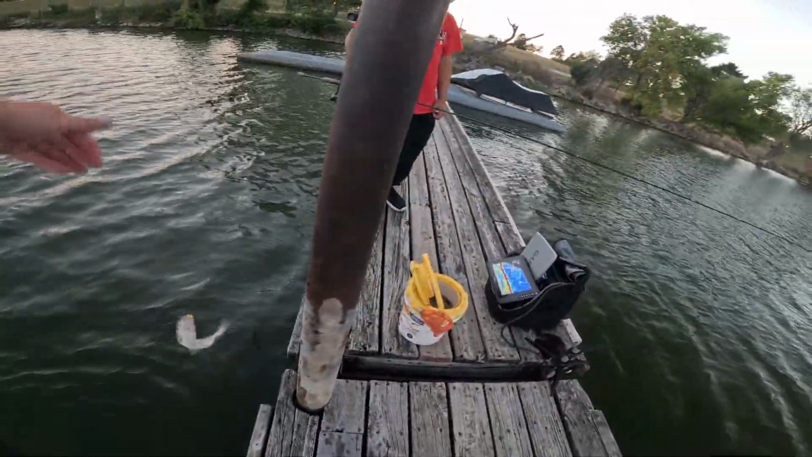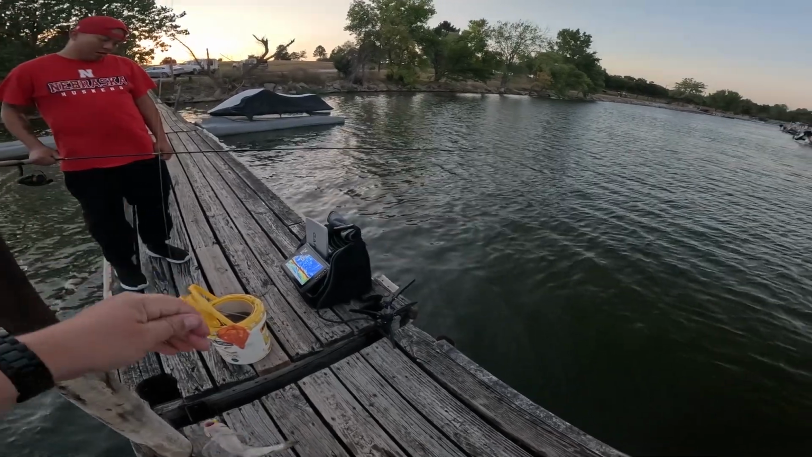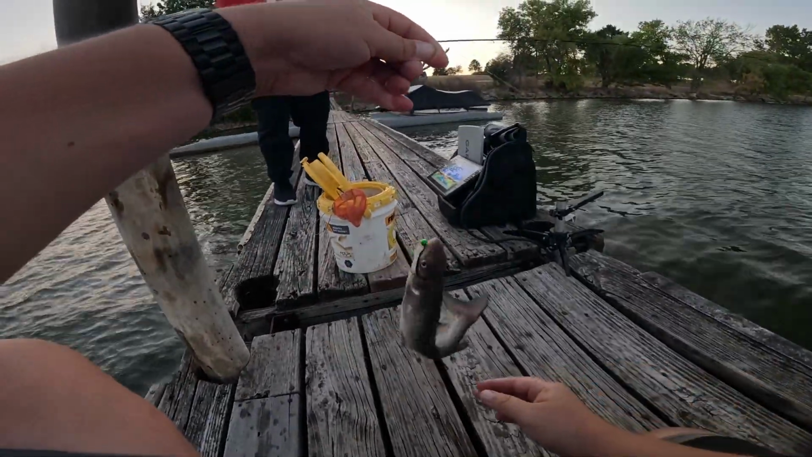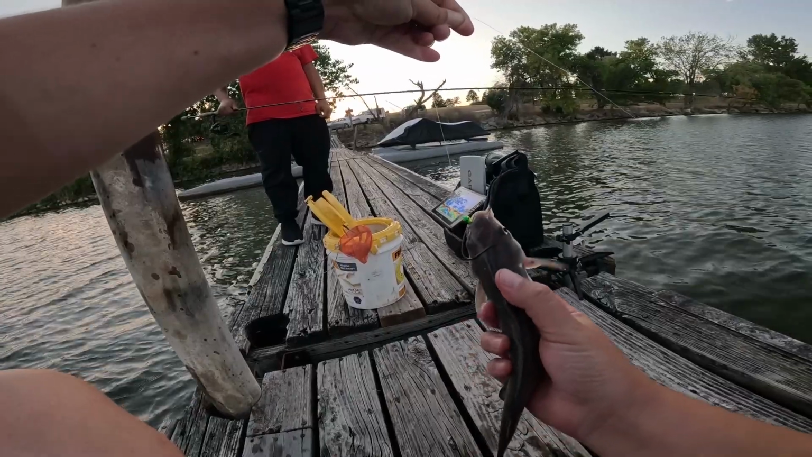Wait, I'm gonna use that one for bait. He's long, but he's skinny. That's what she said! That's a flatty. Oh my god. I scared him off. Dylan, those are flatty. Almost had him.